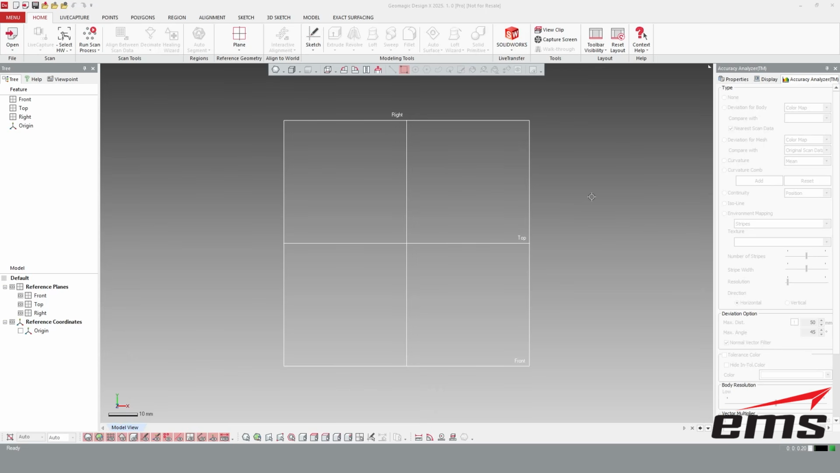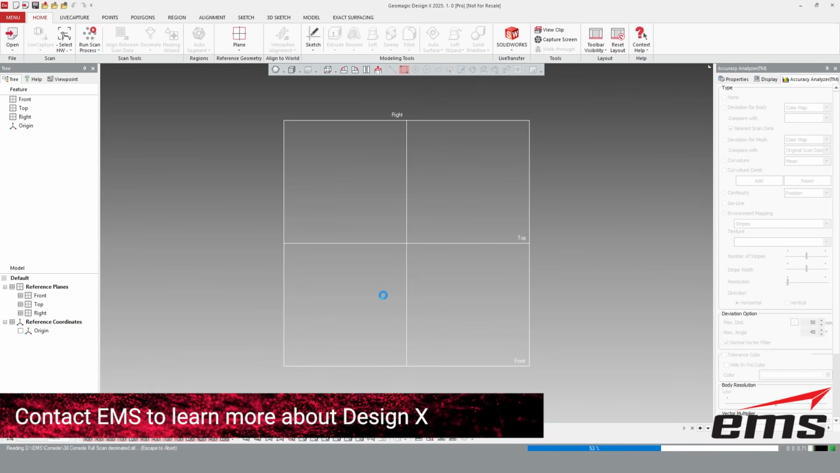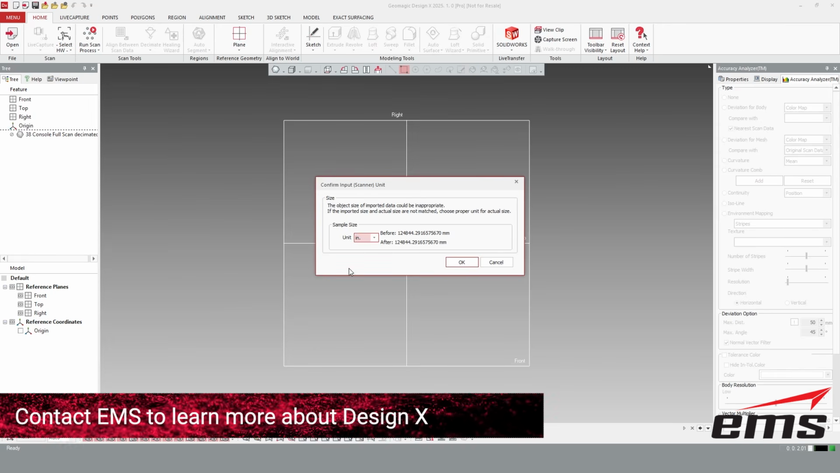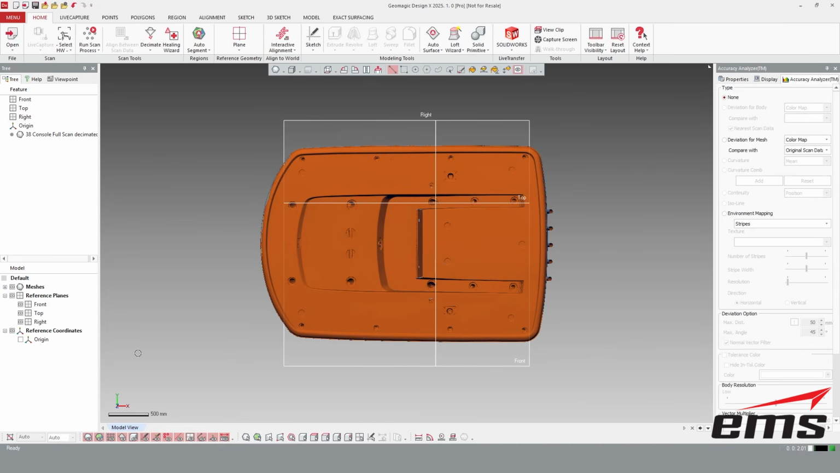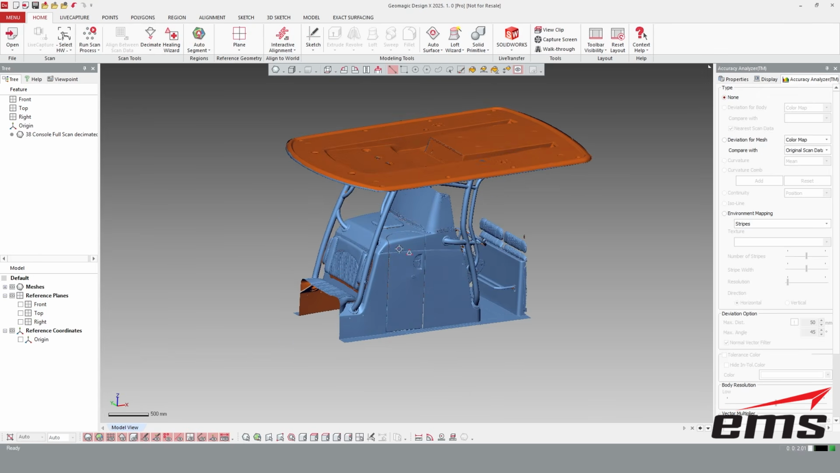All right, so now we're going to get into the modeling of the console, specifically the tubes or the piping, whatever you want to call it. So the first thing we want to do is come in and import the scan data. We're going to work on this 38 footer. Now, we've already cleaned up the data a little bit and put it in a coordinate system. Pretty basic stuff. You can do that right in the